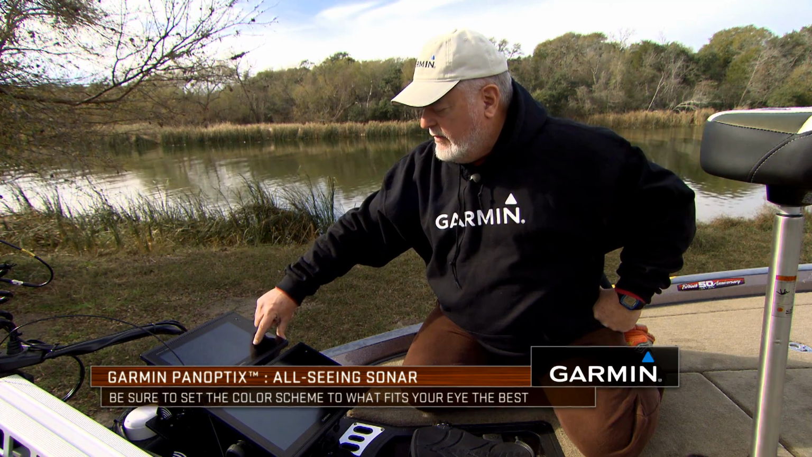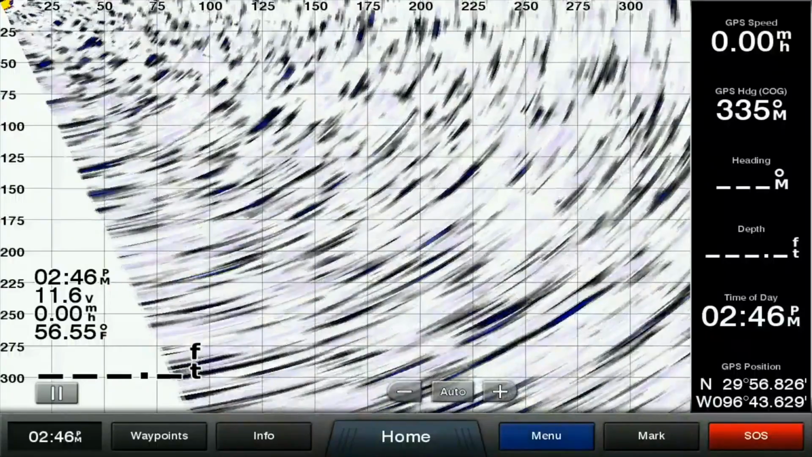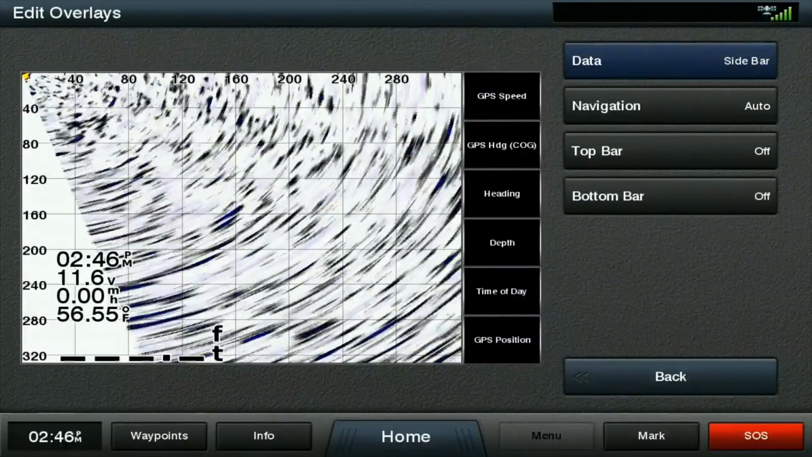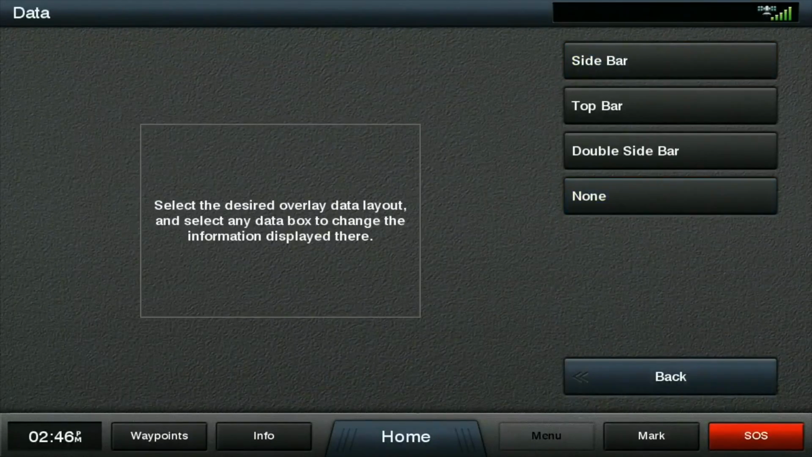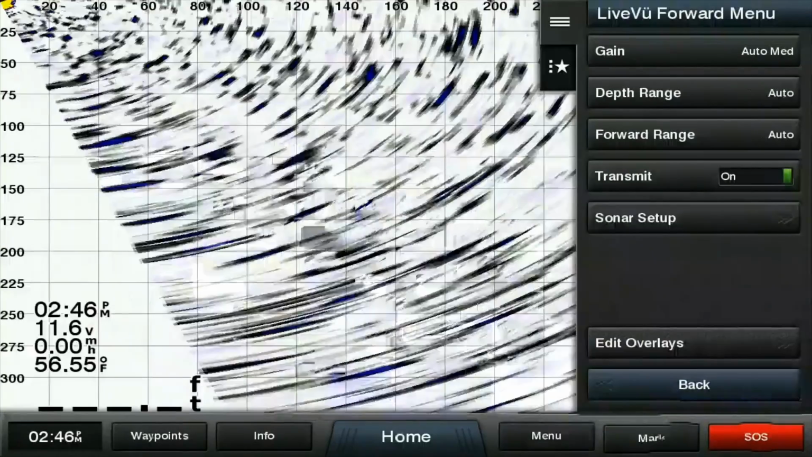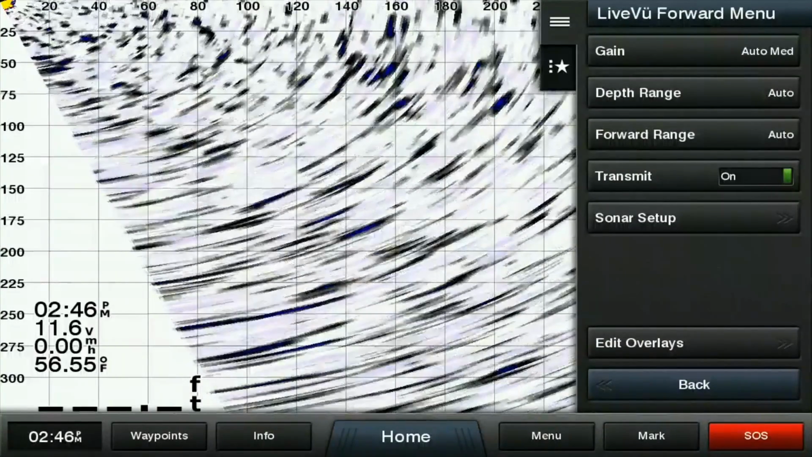Okay, and then we're gonna go back, menu, edit, and we're gonna take the sidebar off, back, back. Okay, and now we have the whole screen.